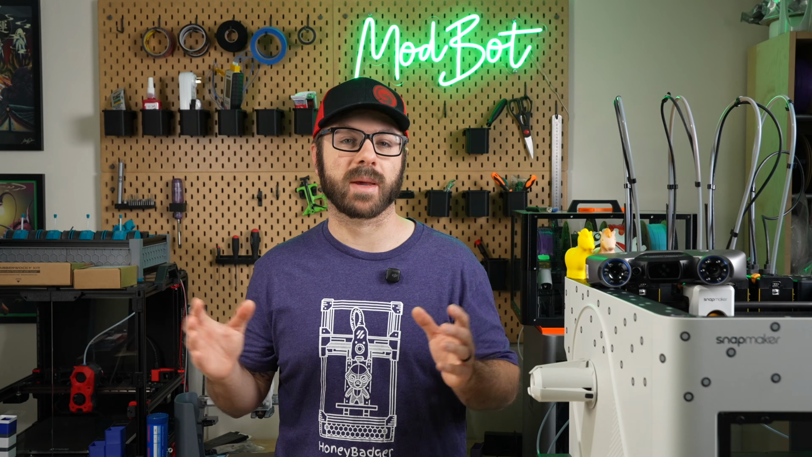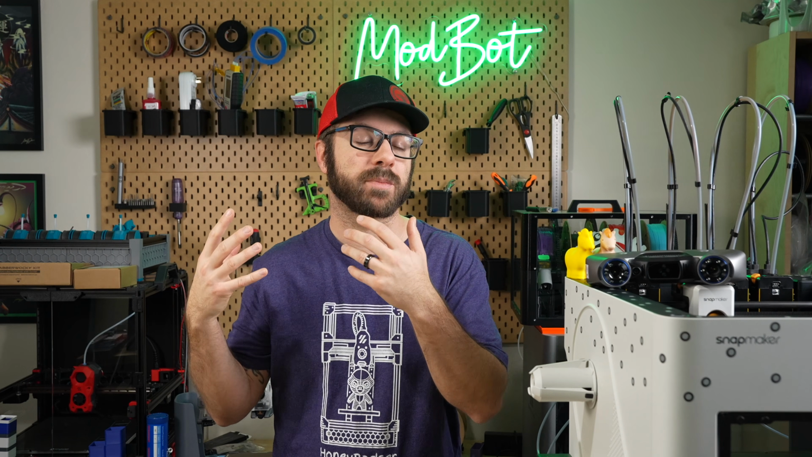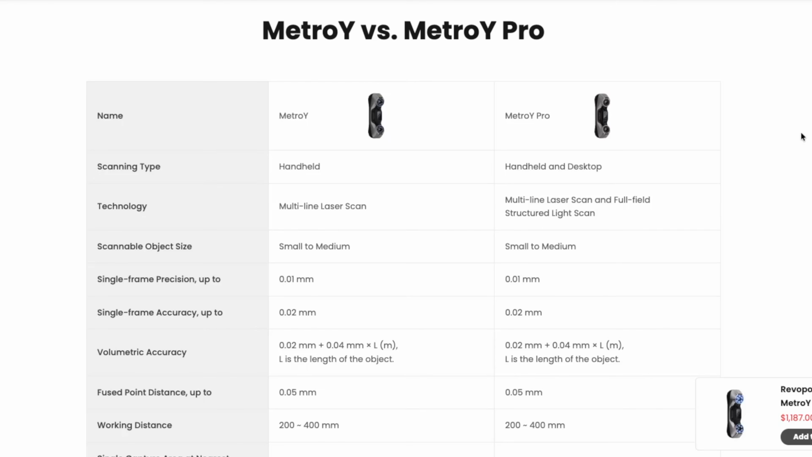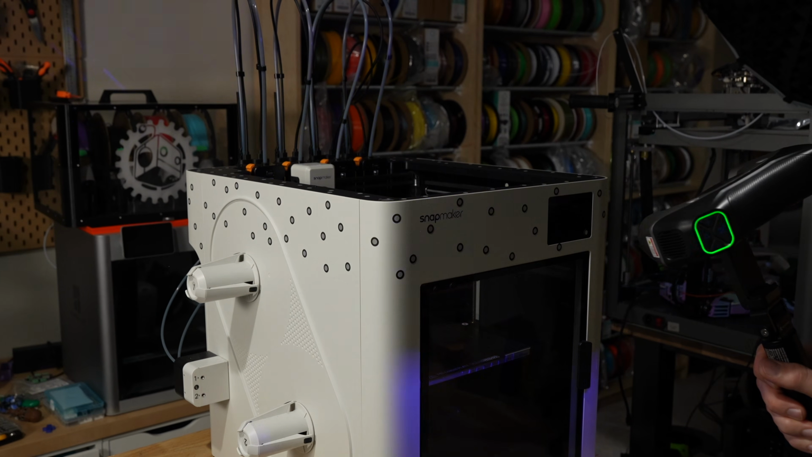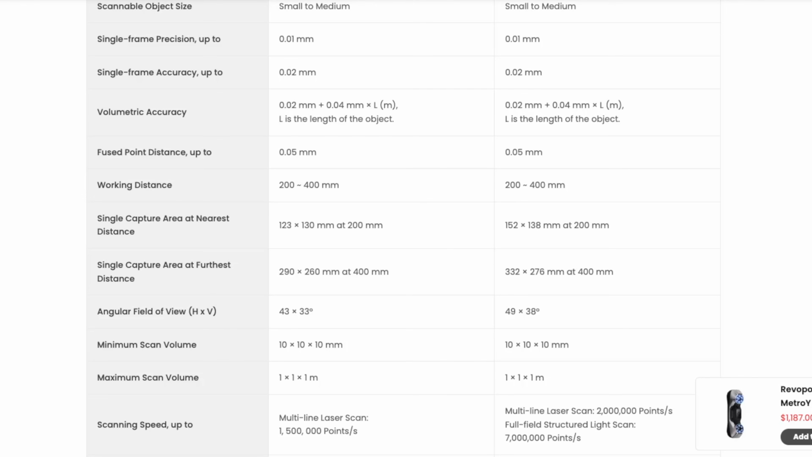There's a lot of different specs on the product page for this scanner, which I'll have on screen, but I'll go through and just point out a few of the key details. This scanner is intended to be used with objects ranging from small to medium, and the scanning distance, or the distance away from the object you need to hold the scanner, is between 200 to 400 millimeters. Based on the minimum and maximum scan volumes, this range is from 10 millimeters all the way up to a full meter in volume.